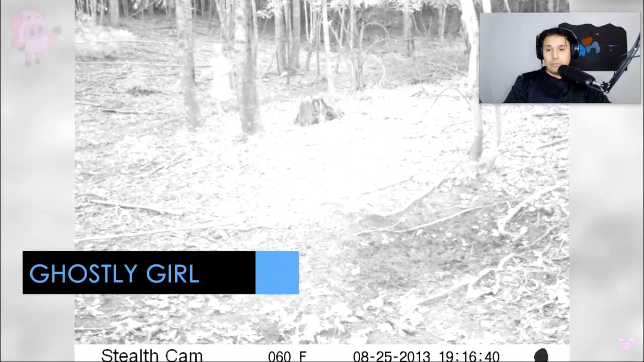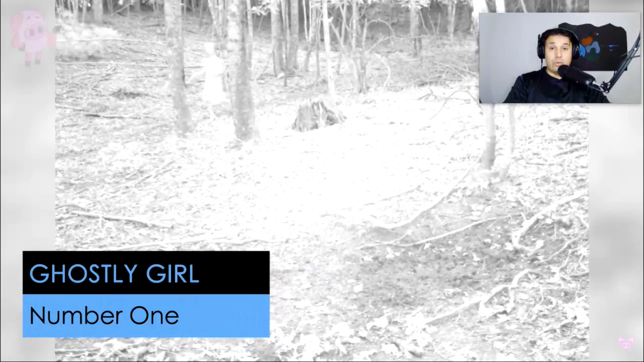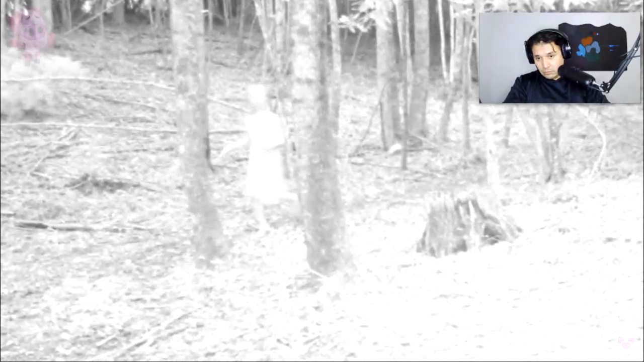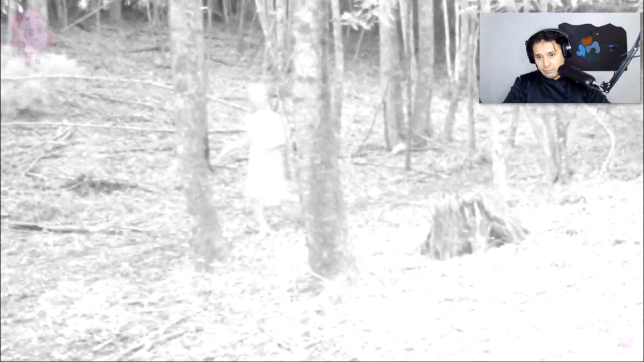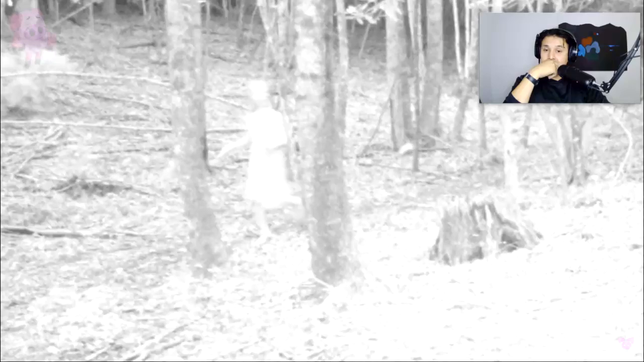Okay, what's the number? In 2013, a camera that was placed on a deer trail in North Carolina captured this unsettling image. It looks to show a ghost-like girl running through the woods. She is pale and has no definable facial features. Her feet are bare and her arms look long and gaunt.